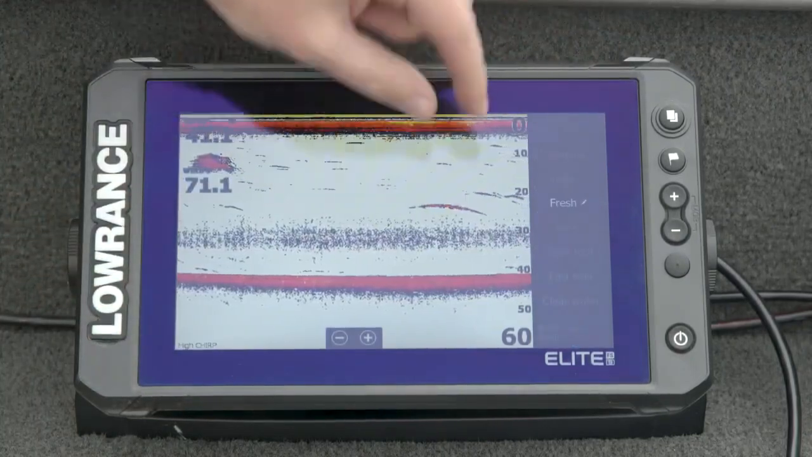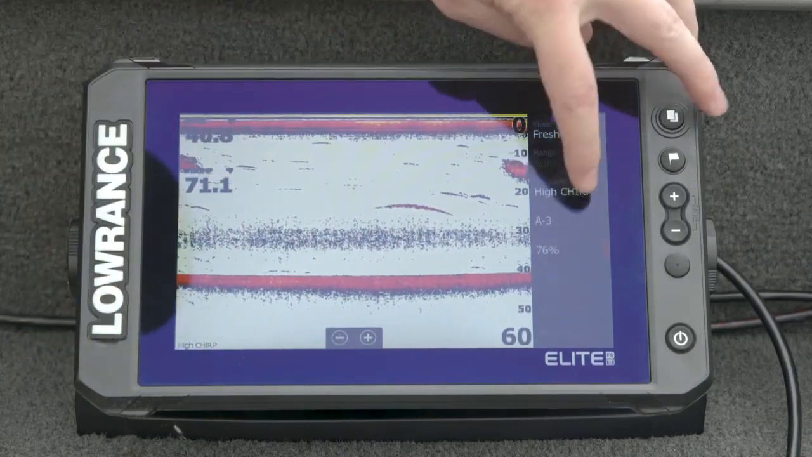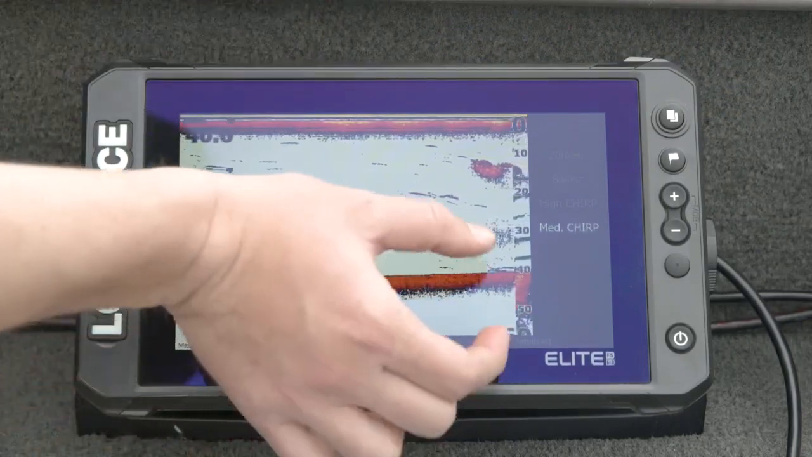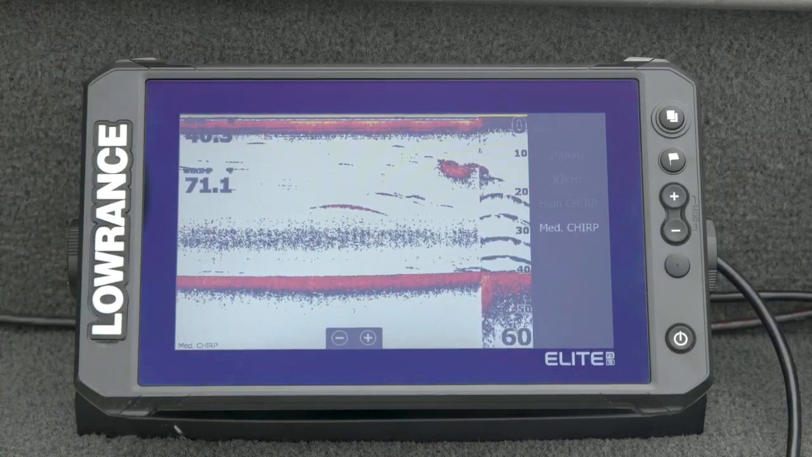Like we mentioned earlier, this is going to be your nice, thin, high detail fish arches. If I switch it over to medium when we make our next pass, you'll see the bottom gets quite big, so that's the coverage area of the high chirp beam, just being wider on the bottom.